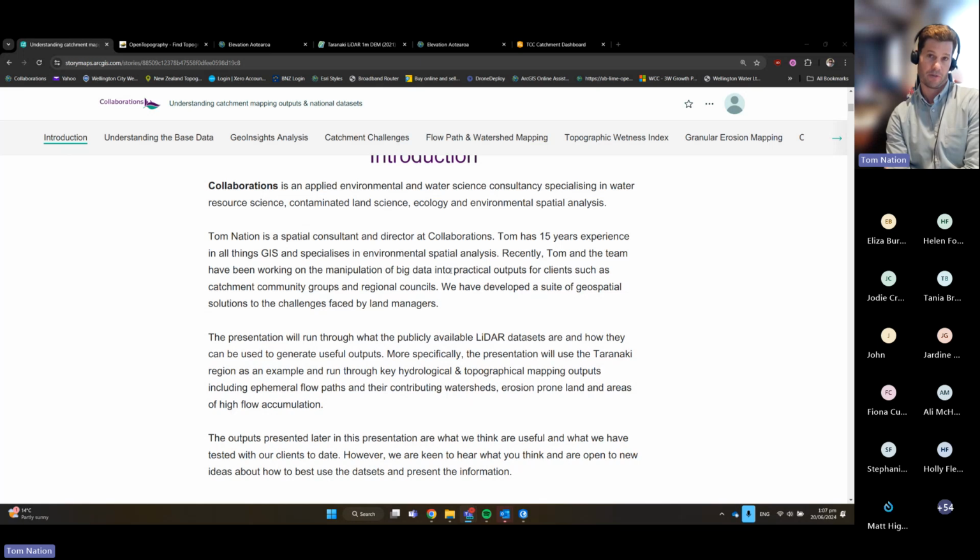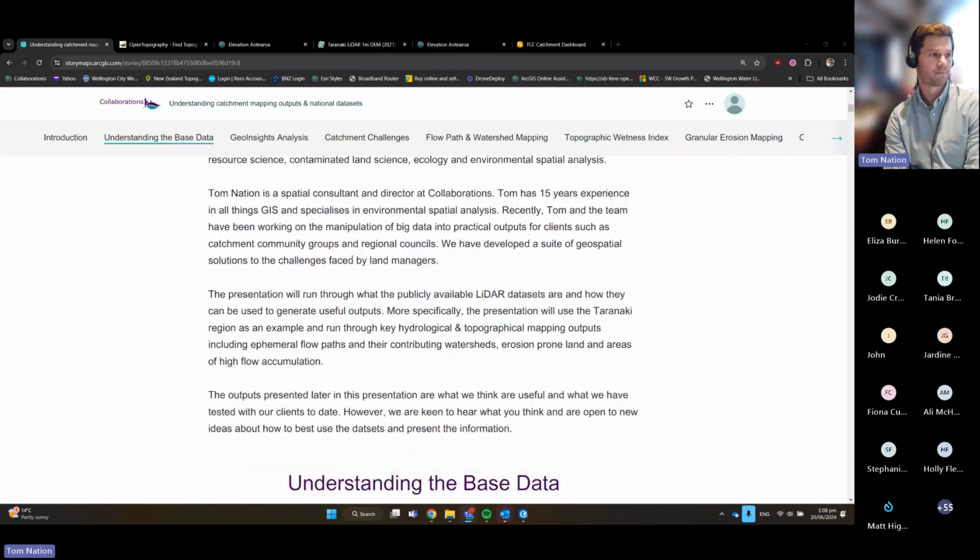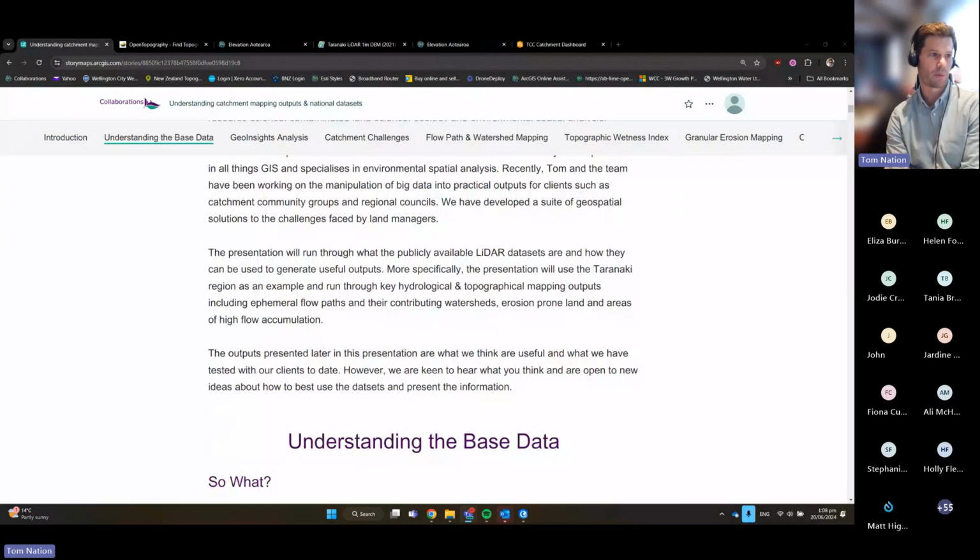But the interesting part of it is being able to manipulate it and create it into practical outputs, and do it in a timely fashion, and be able to customize that. So this presentation, as I said, will run through the publicly available LiDAR datasets and how they can be used to generate useful outputs.